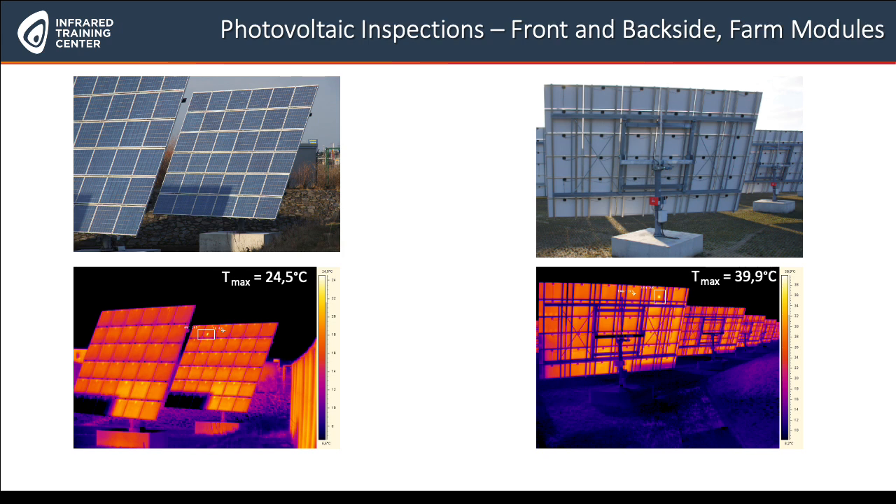And of course, if you look at the back side of the module, then you can also see connection boxes, and this is always at the same position. This is, of course, not a problem on the cell or on the module. It's simply the connection boxes that you can see here. But this one, the warmer one, this spot here is certainly a heated cell in a module. And you can also see it in the same position, just looking from the other side of the module.